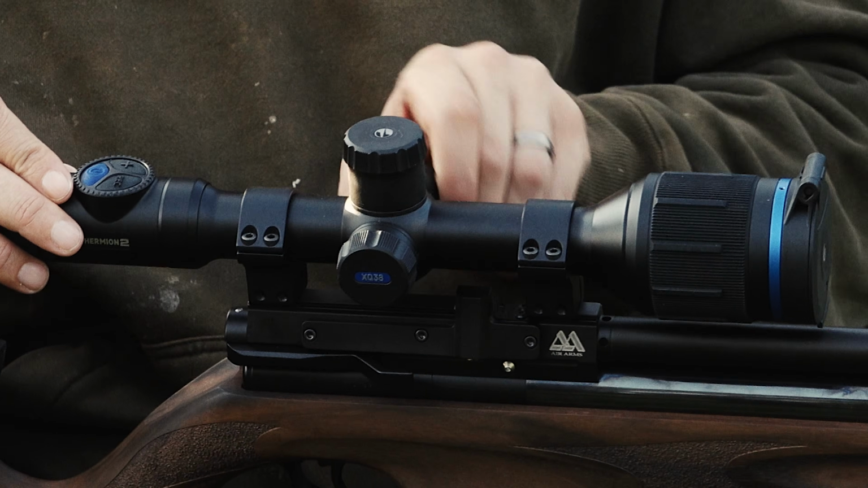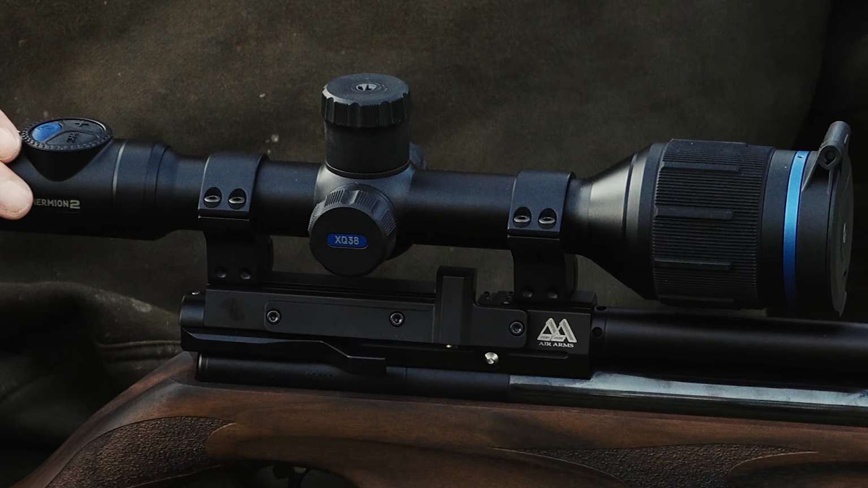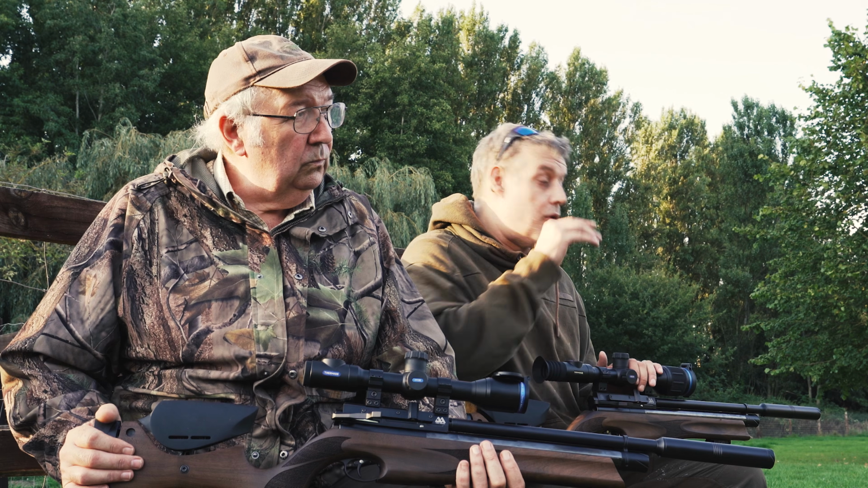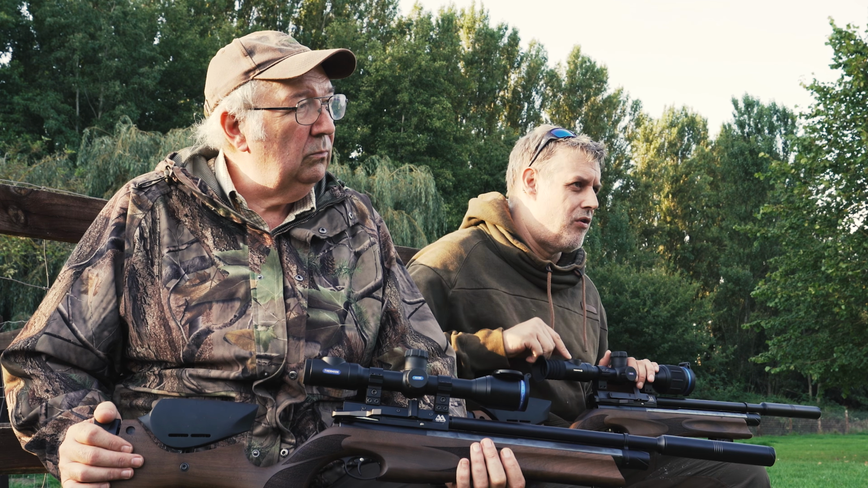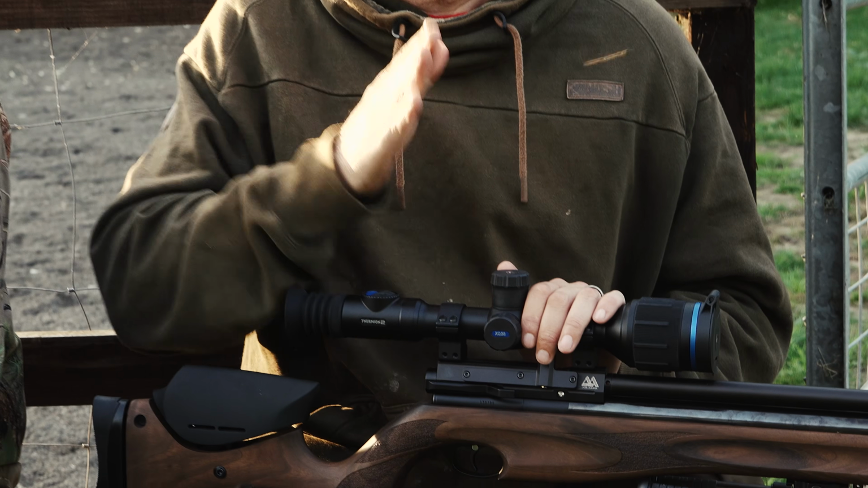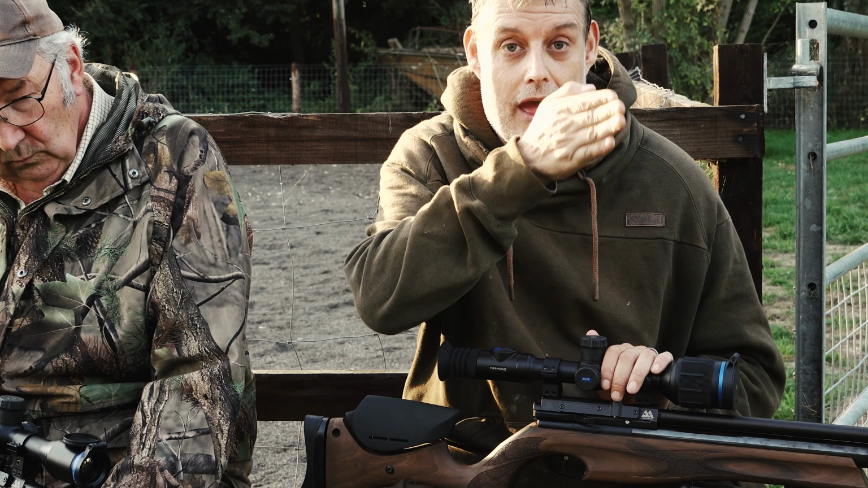This dial here rotates so you can scroll up and down the menu. Press the button again to select what you want to select. So you select 0, and it brings you up your crosshairs. You've got multiple choices for crosshairs and reticles and stuff in there as well. Bring up your crosshair, you take your shot, first shot, and you see where that lands.